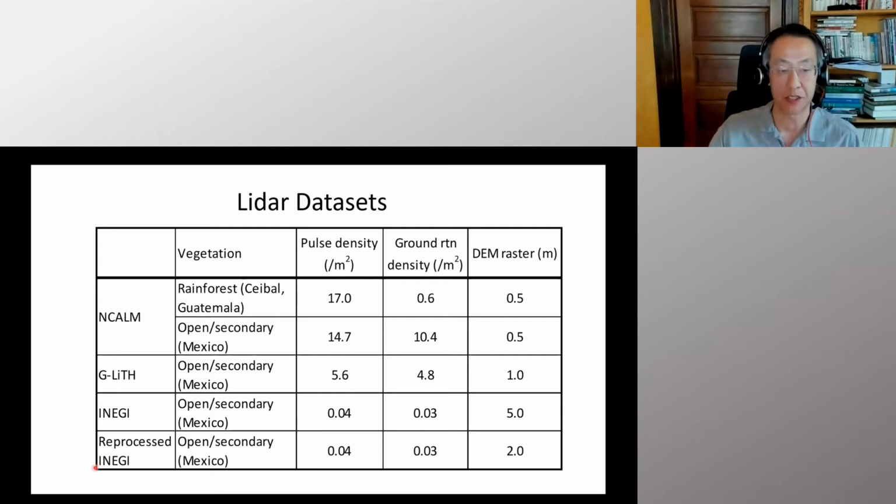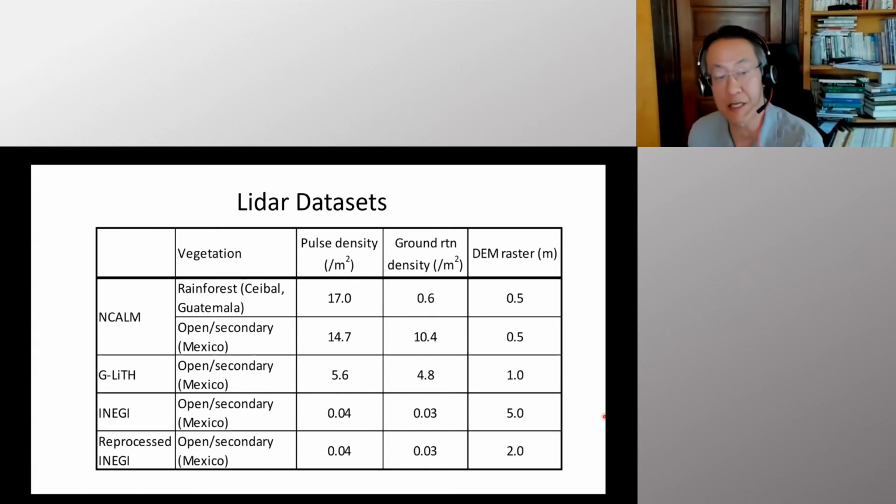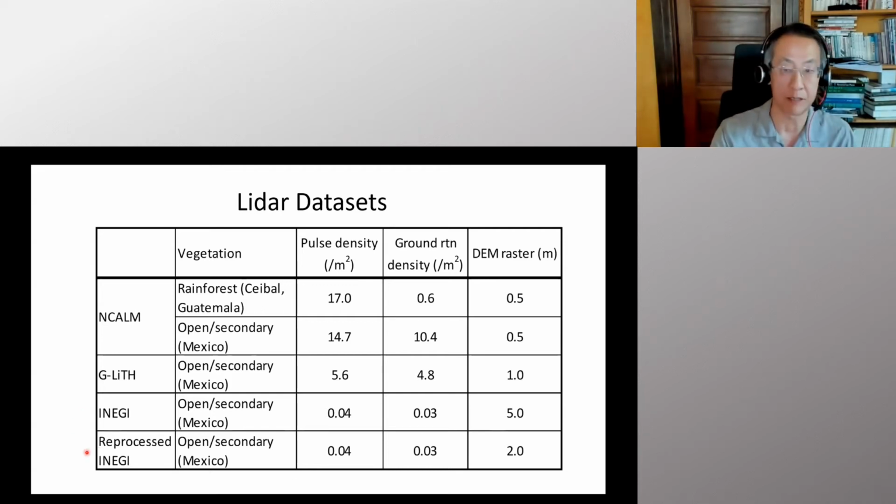I should also mention that our colleague at the NCOM, Juan Carlos Fernandez, reprocessed INEGI LiDAR data, the point cloud, and then created a higher resolution DEM raster, which is 2 meter resolution. The original INEGI version was 5 meter resolution. This also helped. So we can even improve those low resolution point cloud data to get better results.